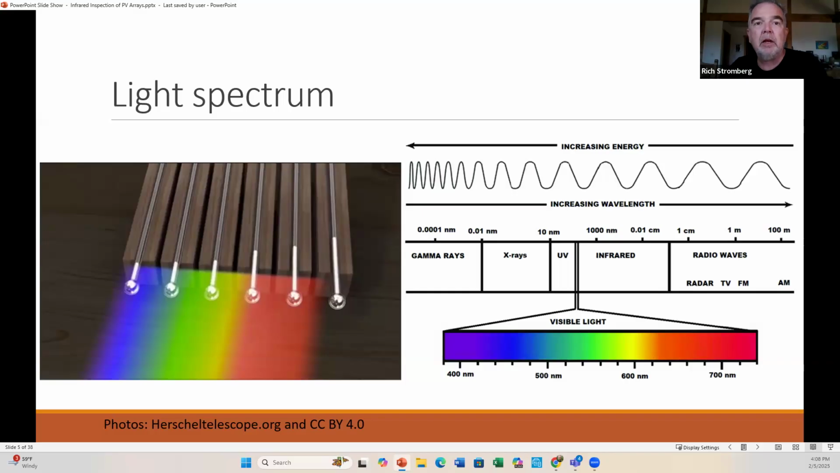And like a good scientist, he had a control that he placed to the side outside of the rays of light that were split out from the prism. And what did he find out? This is why you design your experiments with controls and stuff.